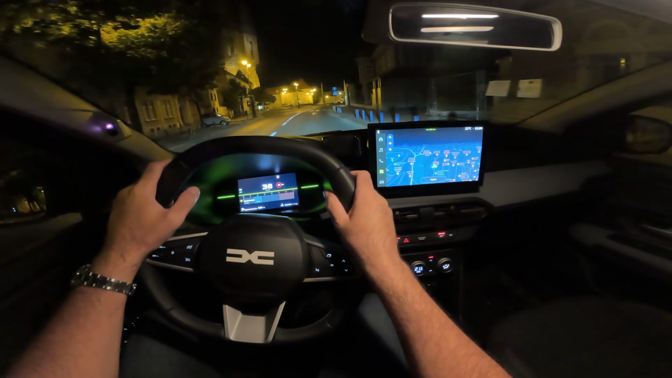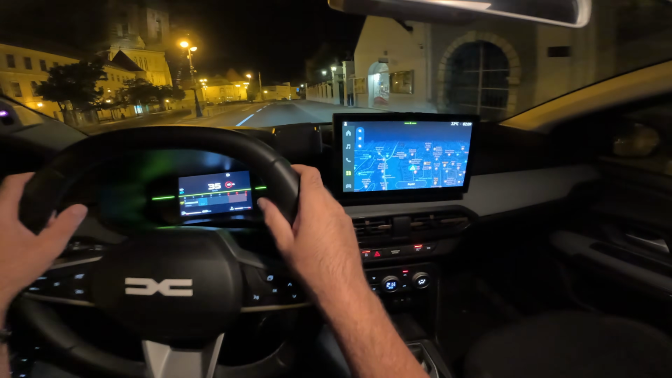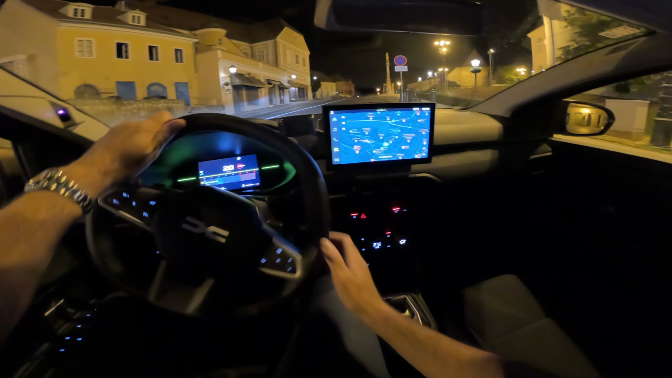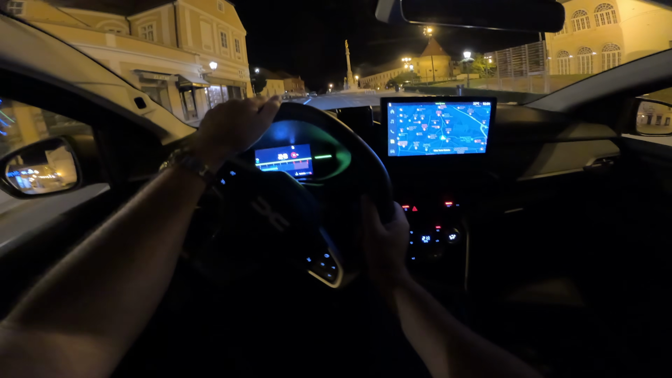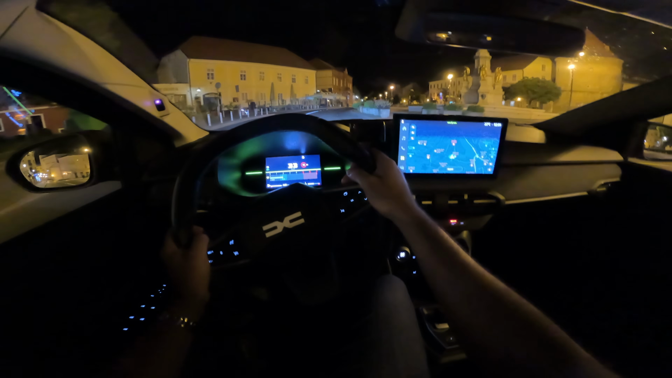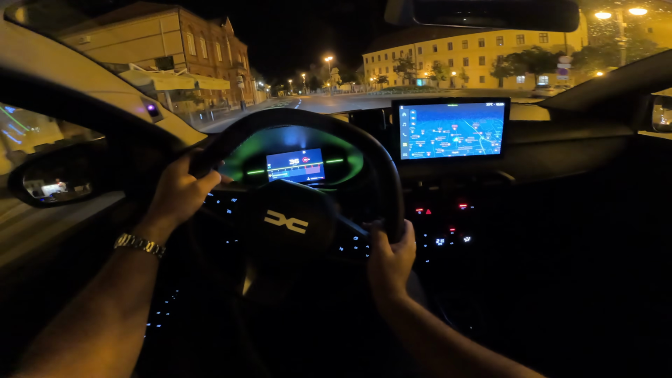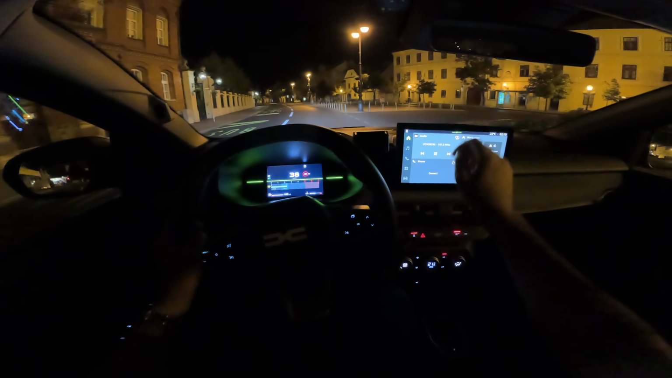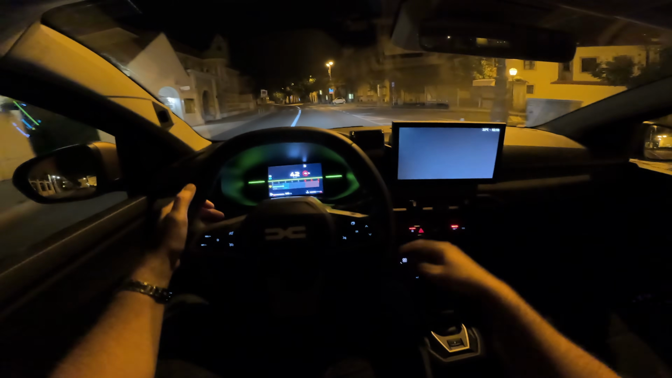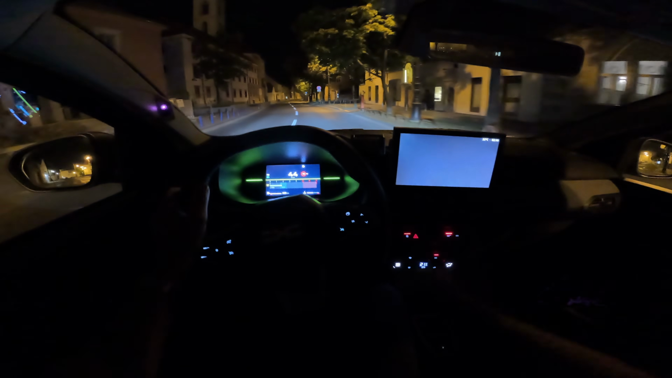You can also change the appearance. Currently we have night, of course, but there's also the day appearance as well. And then display also here, you can have the minimal display. If you don't want anything here, then you have just time and the temperature.